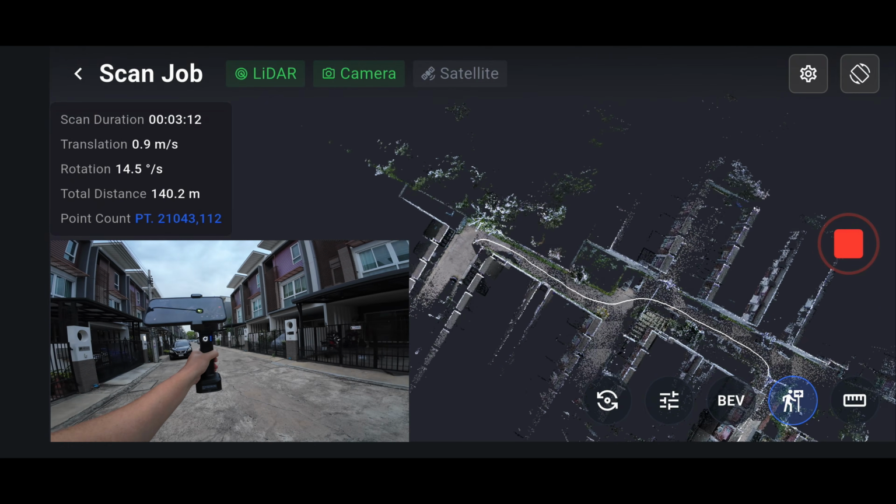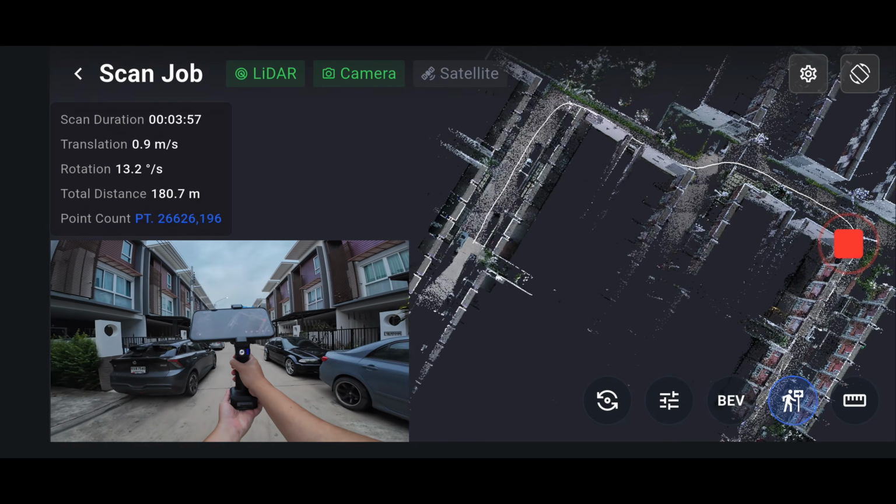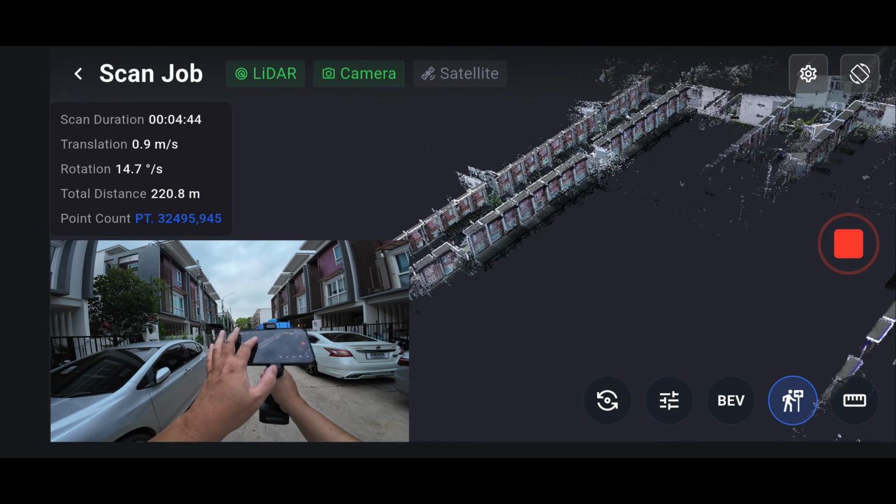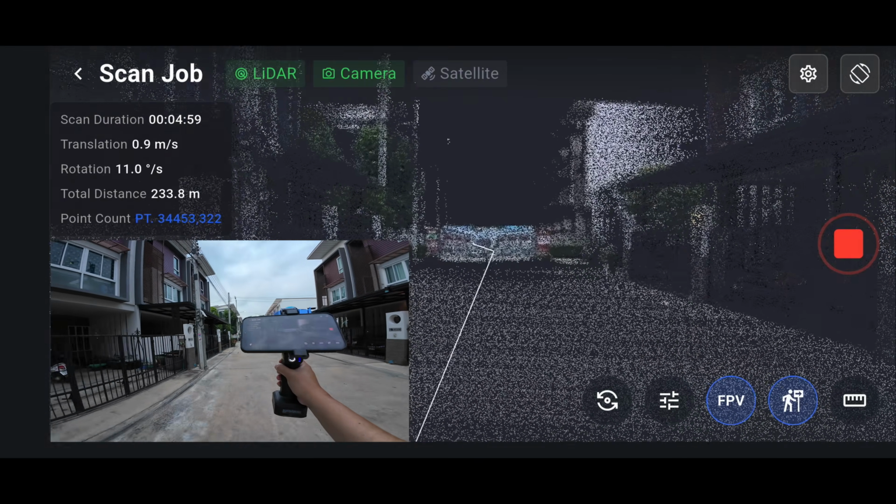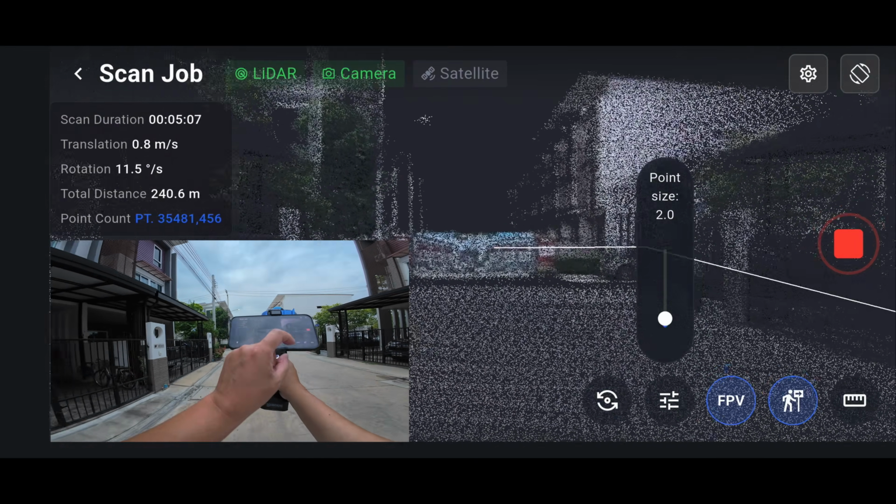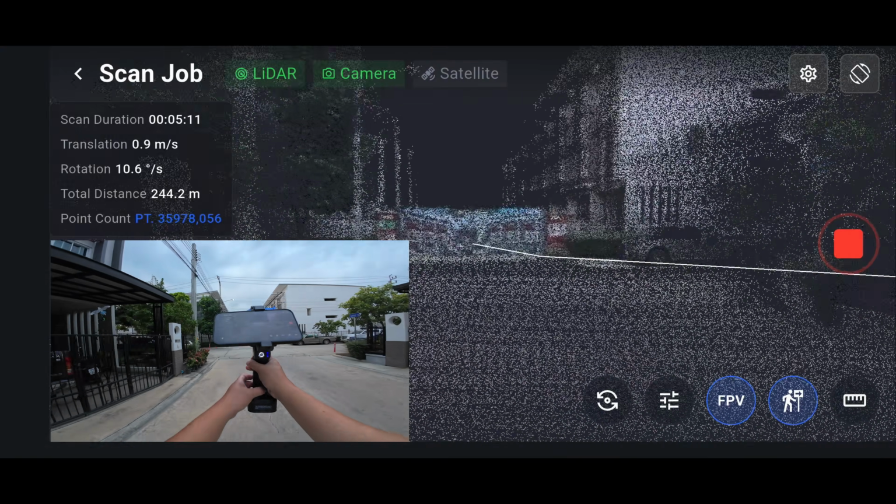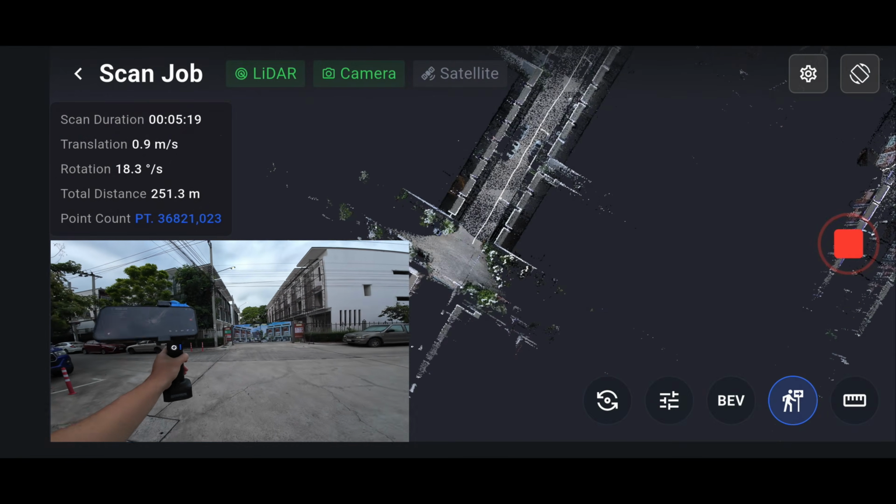The perspective view on the Pocket 2 displays a higher resolution point cloud compared to the SHARE scanner. The Pocket 2 feels relatively fast and responsive, on par with other competitors. However, its FPV view could definitely use some improvement.